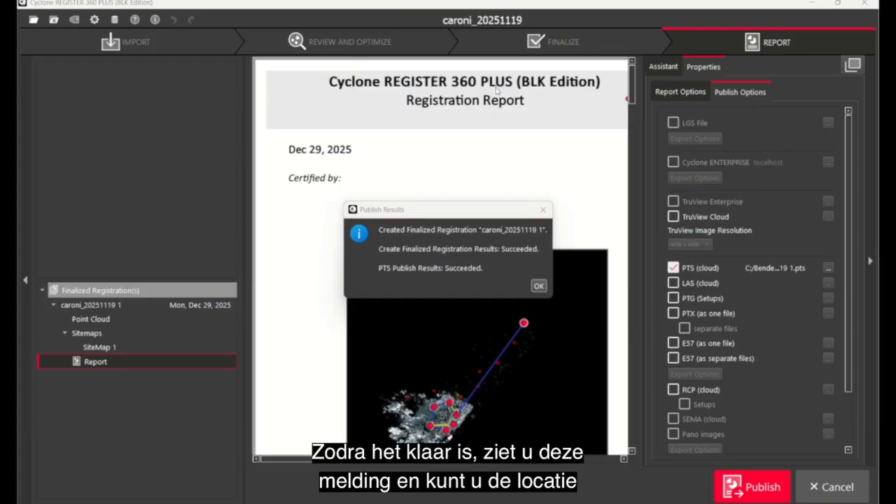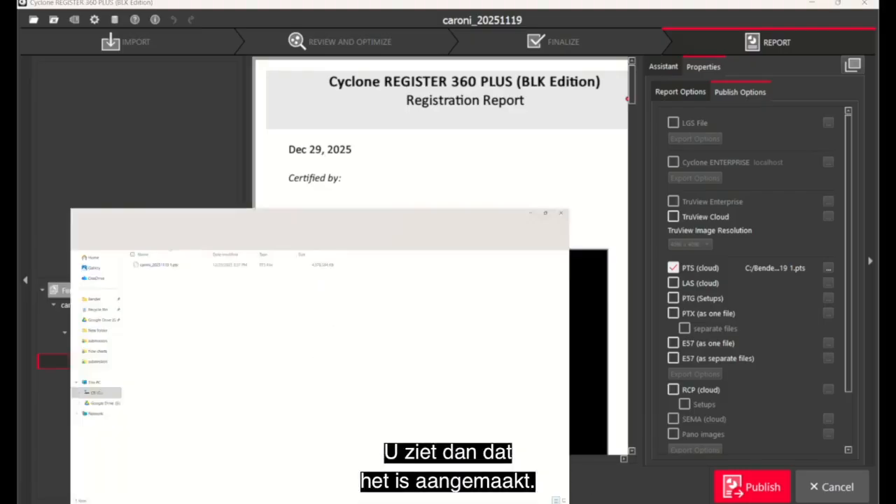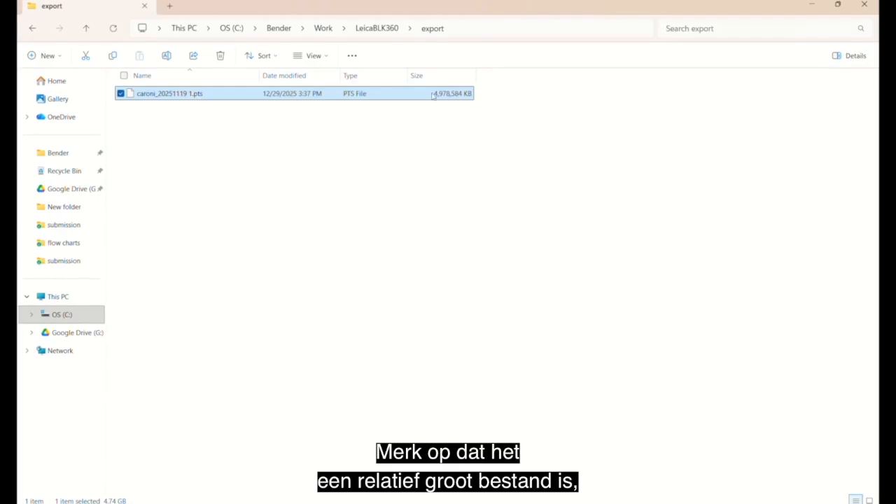Once it is finished, you will see this notification, and you can look into the location that you saved your PTS file, and you'll see it's been produced. Notice it's a relatively large file. This is approximately 5 gigabytes. This can then be imported into Cloud Compare for further editing.